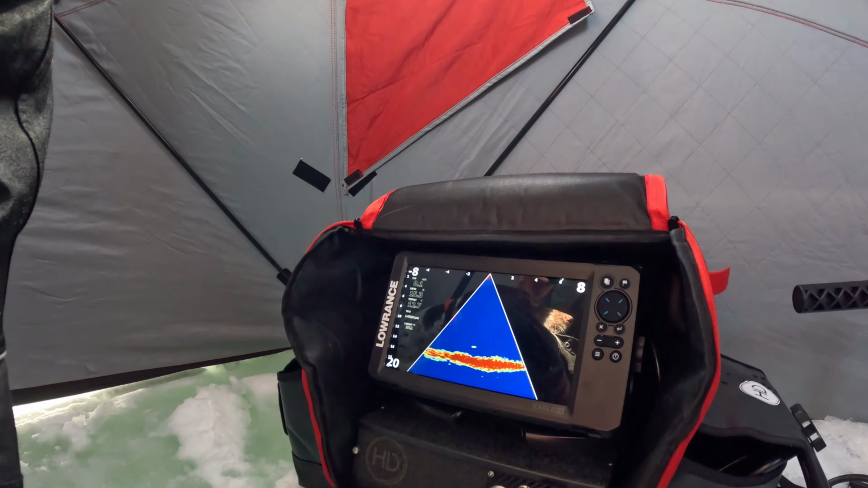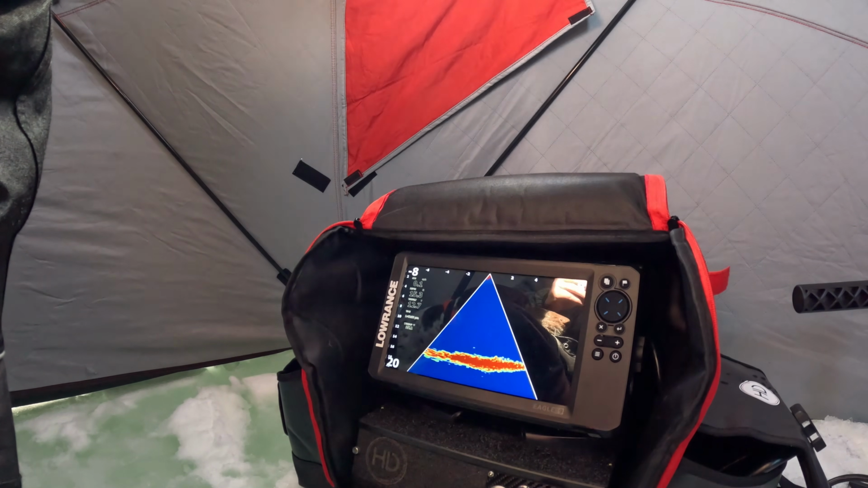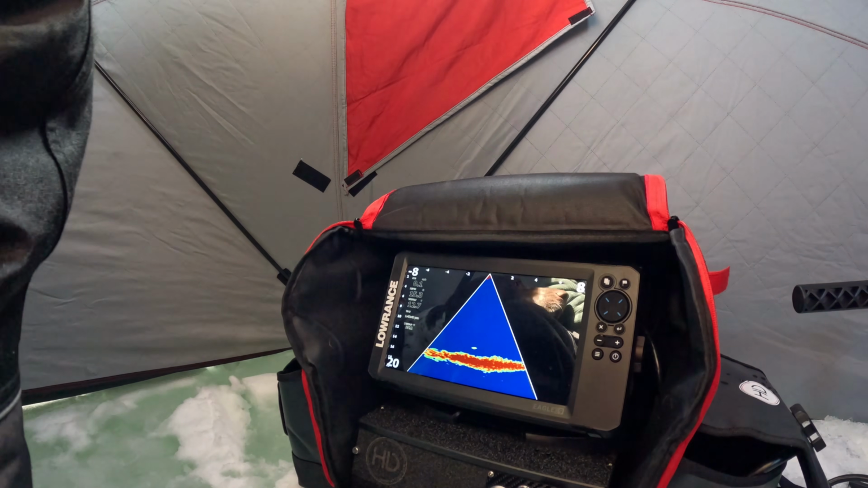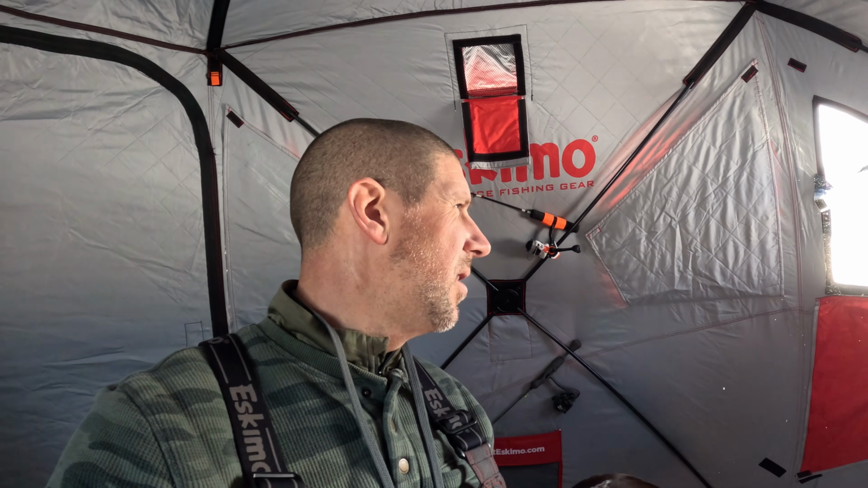But last time one came through it hit my trap, hit my tip up. Dang, it's gone. Yeah, maybe it'll go to that live bait over there. There's a flag over there, where I got some live bait on one of the tip ups. I just set it, so maybe he'll go over there and pop that flag.